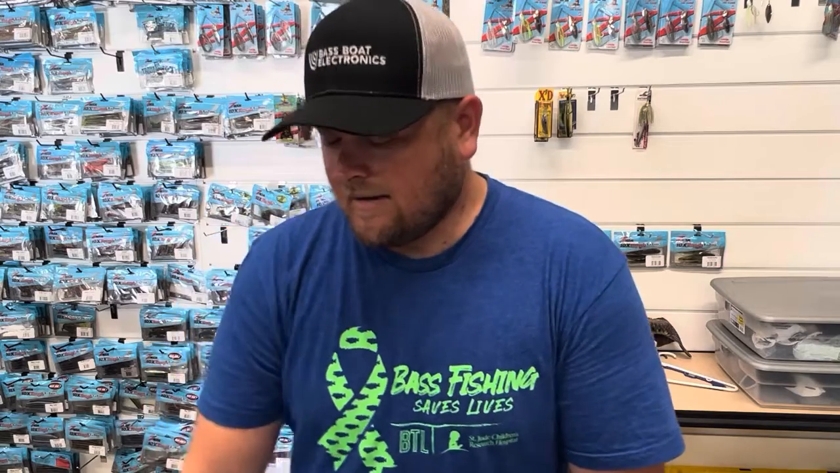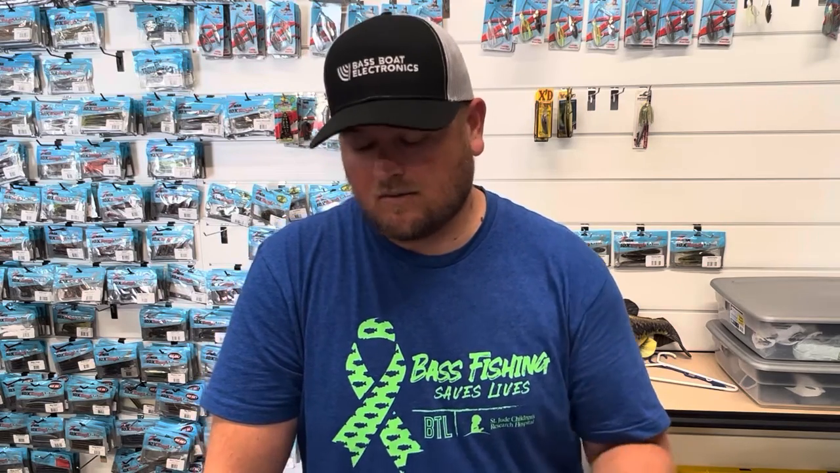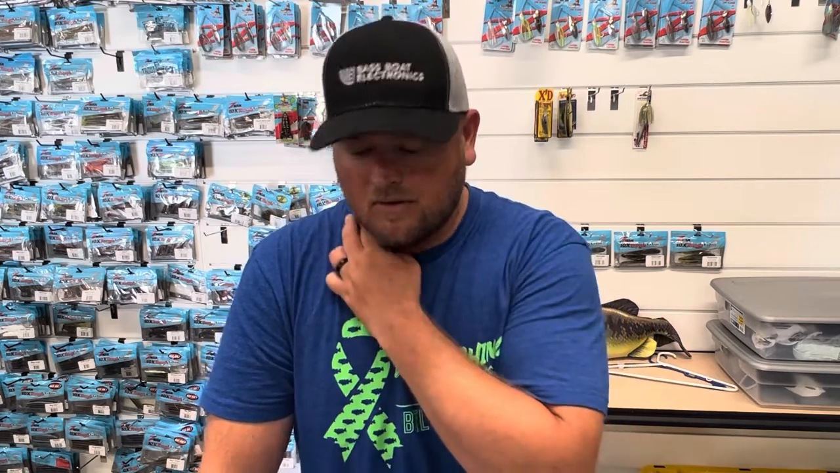So as far as the tackle that I fish this on, I use it on spinning gear. You can use it on baitcasting gear. I use a 6'10" medium heavy Versa series spinning rod from Fitzgerald, and just a regular 3,000 size or 4,000 size spinning reel.